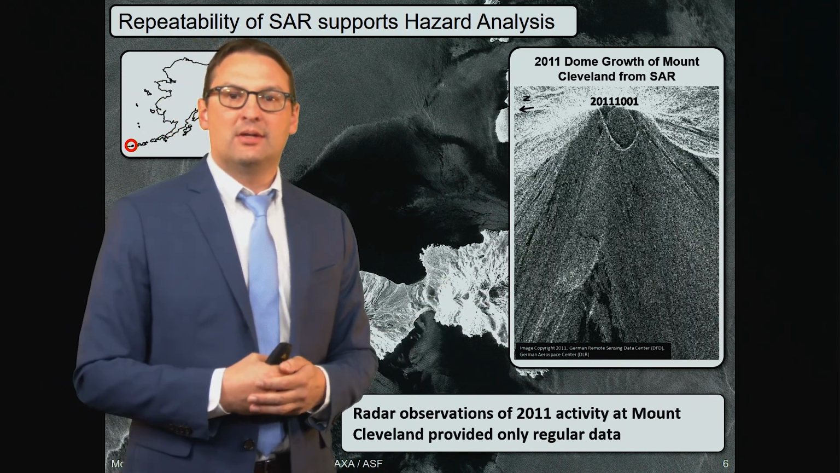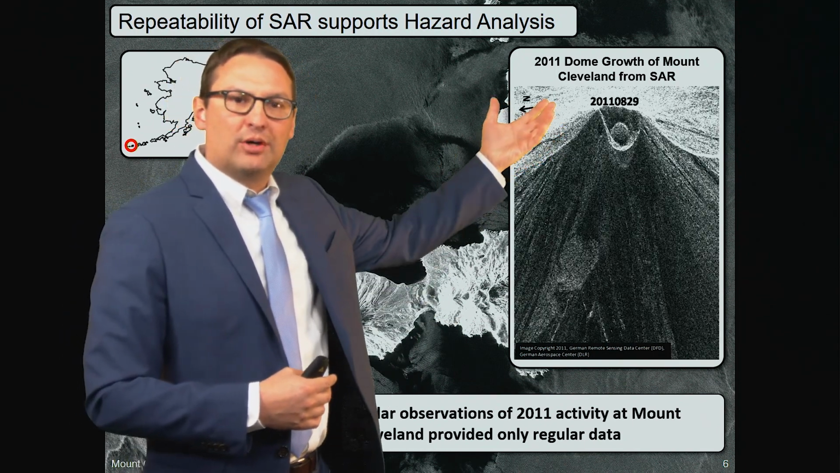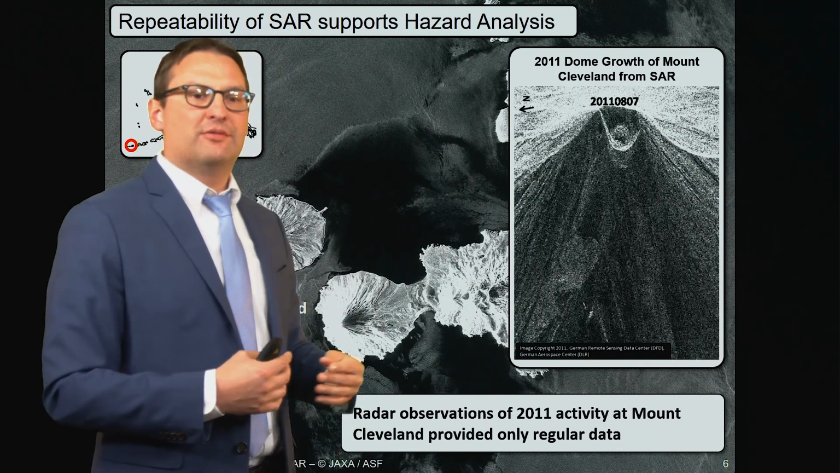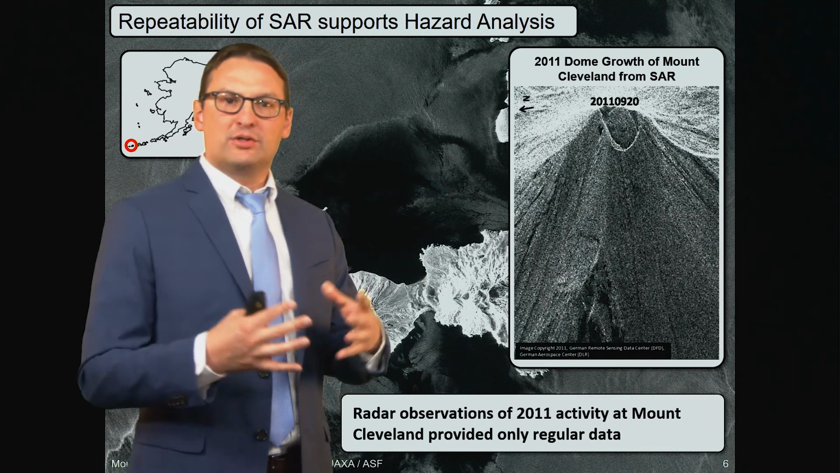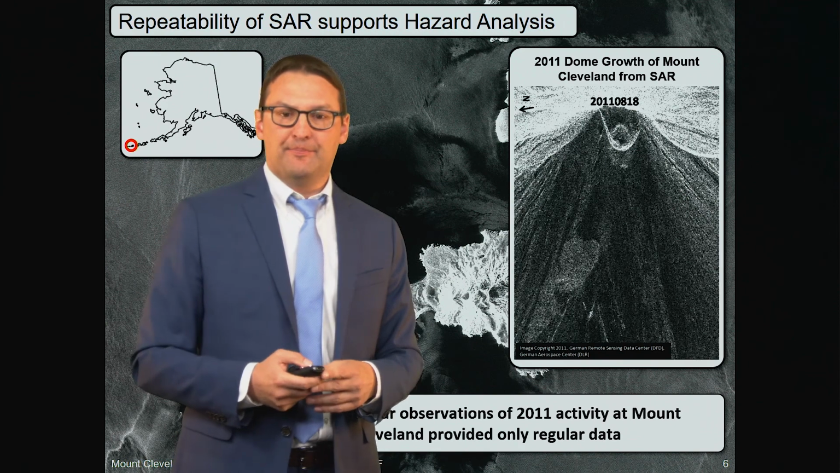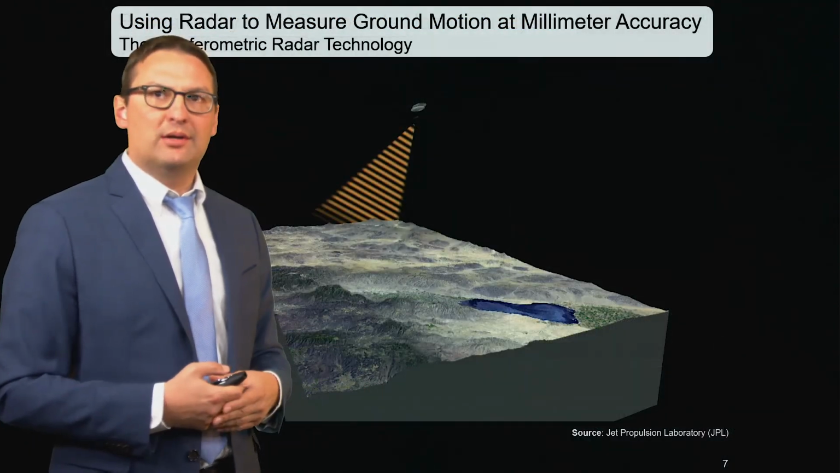And actually since 2011 again. What you see here on top is a dome growth in the caldera that you can very nicely see in these repeated SAR observations. And really only SAR was useful for this event because all the optical data sets in this area were cloud covered and weren't very useful for Earth observation. So SAR provides you this reliability.